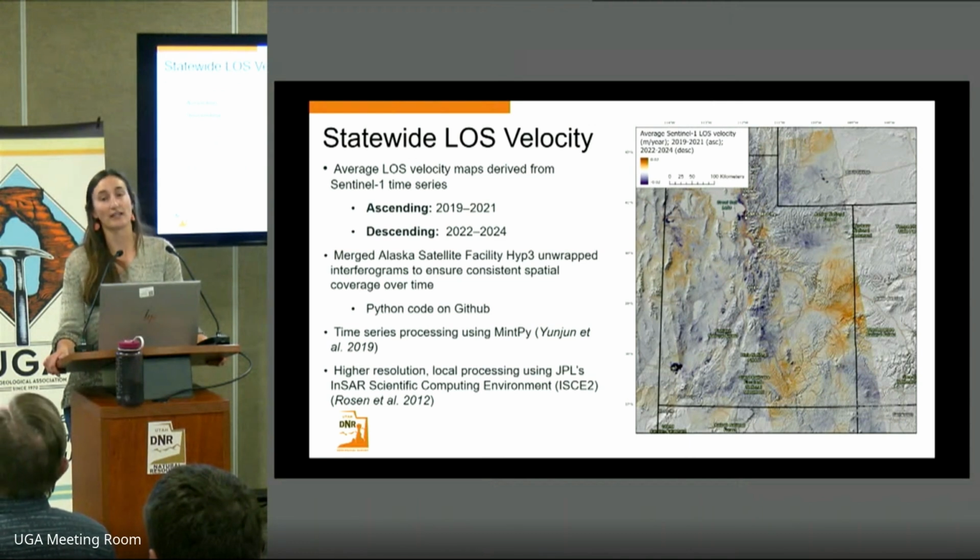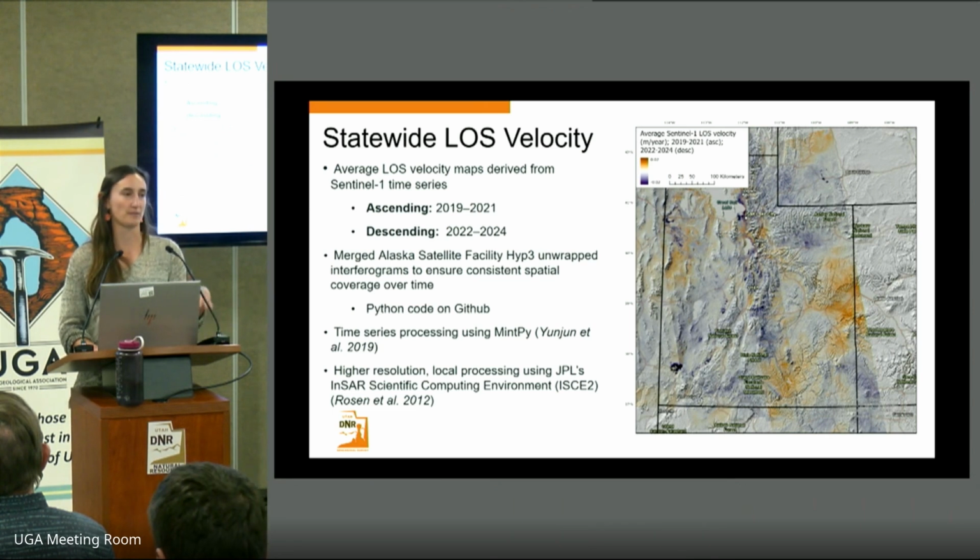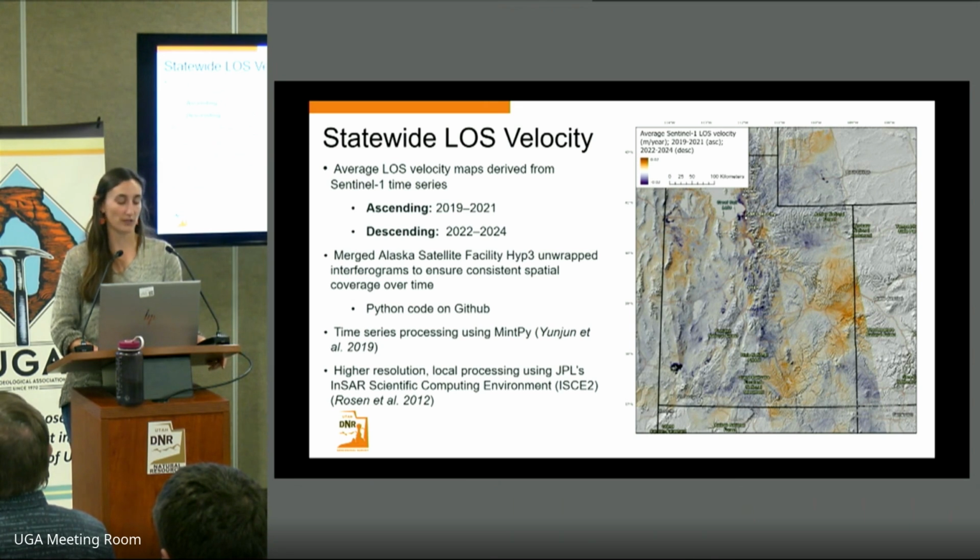It also greatly decreases the computational cost for an individual, since all of the interferograms are processed on ASF's remote servers. We then process these interferograms into a time series using software called MintPy, which is freely accessible on GitHub and is open source. Then we can process in more detail some areas of interest using the Jet Propulsion Laboratory's ICE software, which is also open source. So we're really trying to focus on freely available data and software in a lot of this processing.